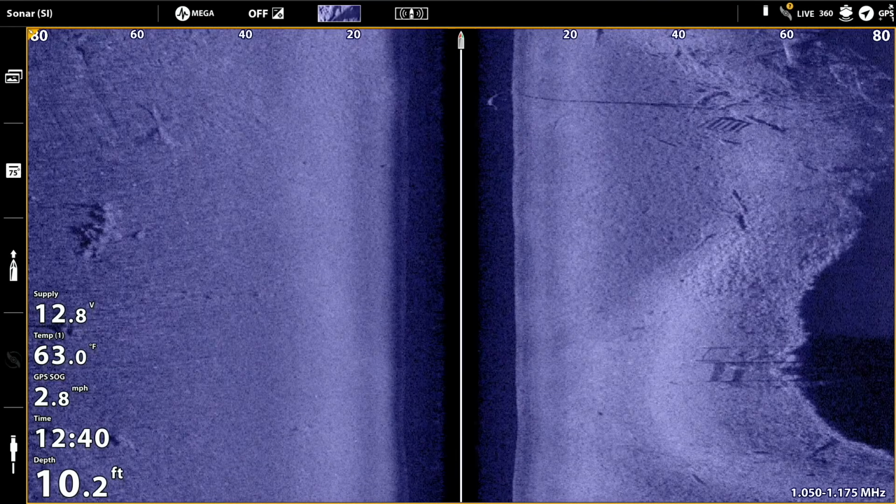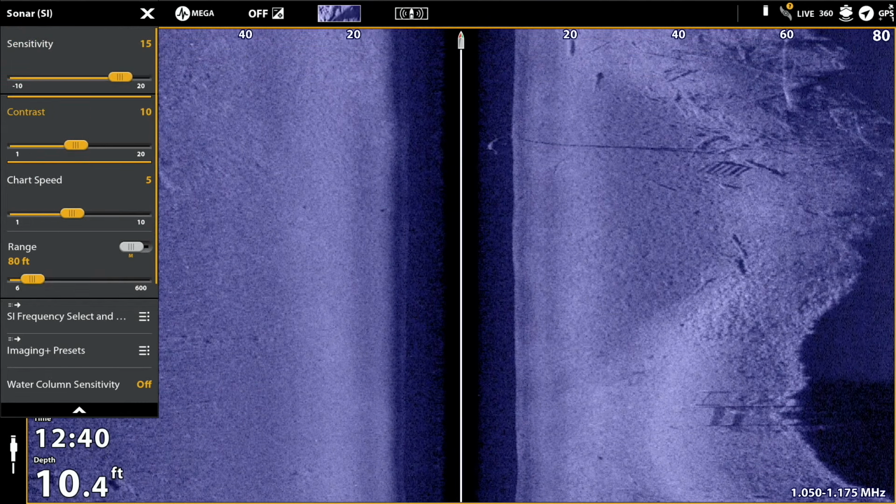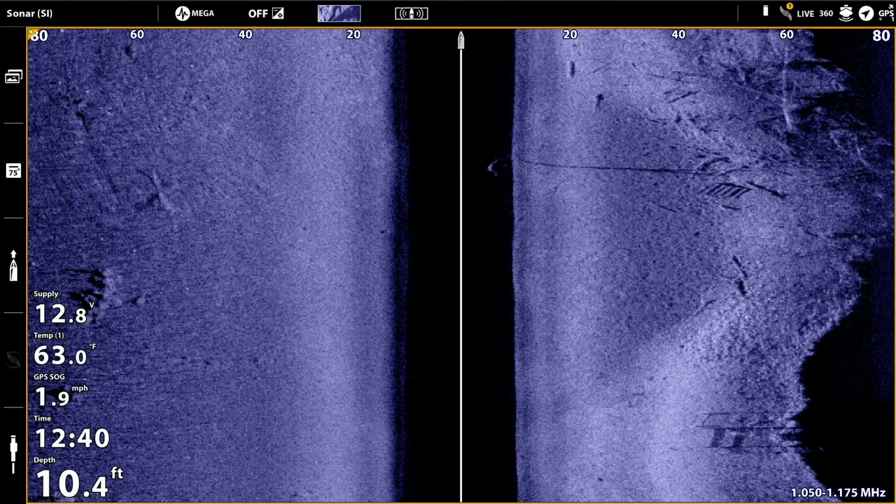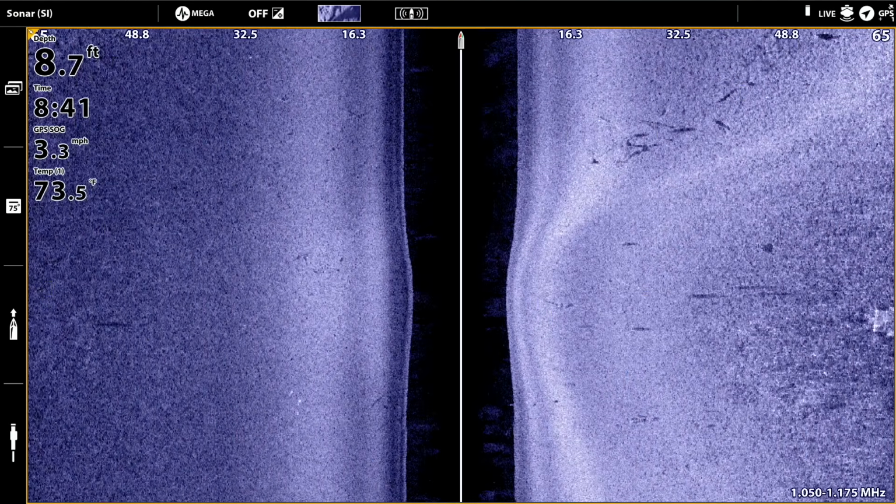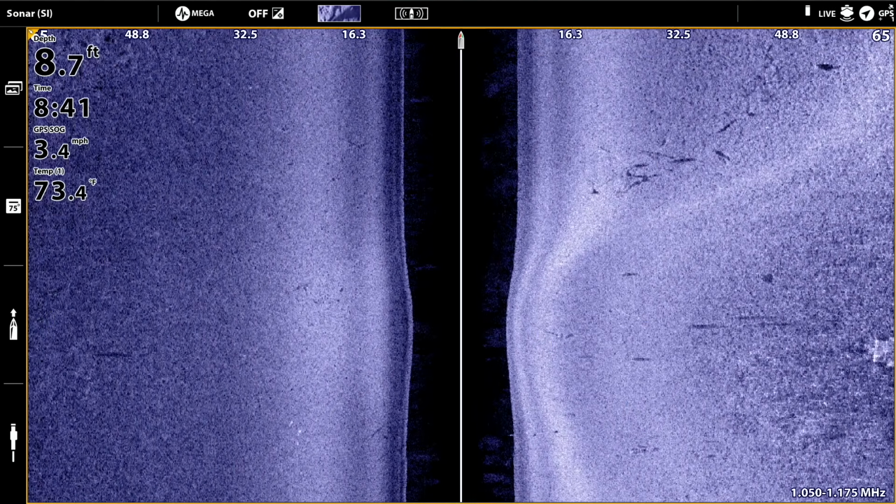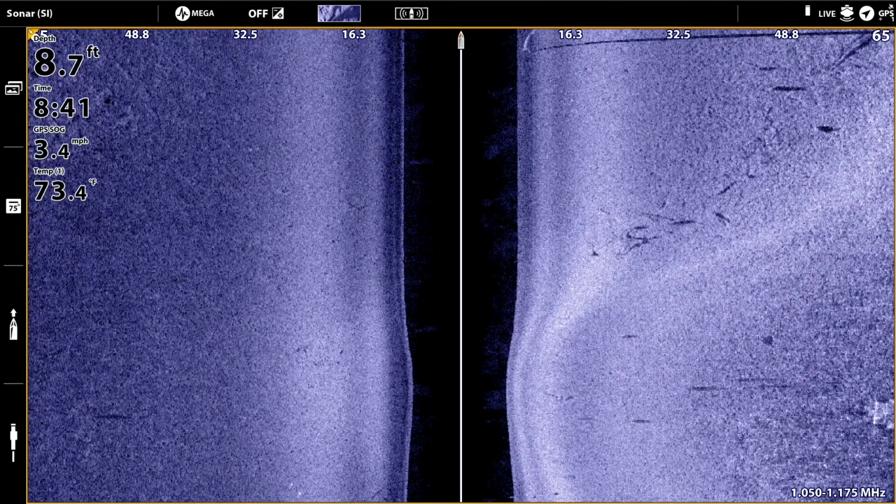In general terms, when we increase side imaging contrast, we'll make bright areas in the side imaging view brighter and dark areas in the side imaging view darker. Now, when we decrease side imaging contrast, the bright areas in the side imaging view will become less bright, and the dark areas in the side imaging view will become less dark. In other words, we will decrease the difference in brightness between the bright areas and the dark areas.